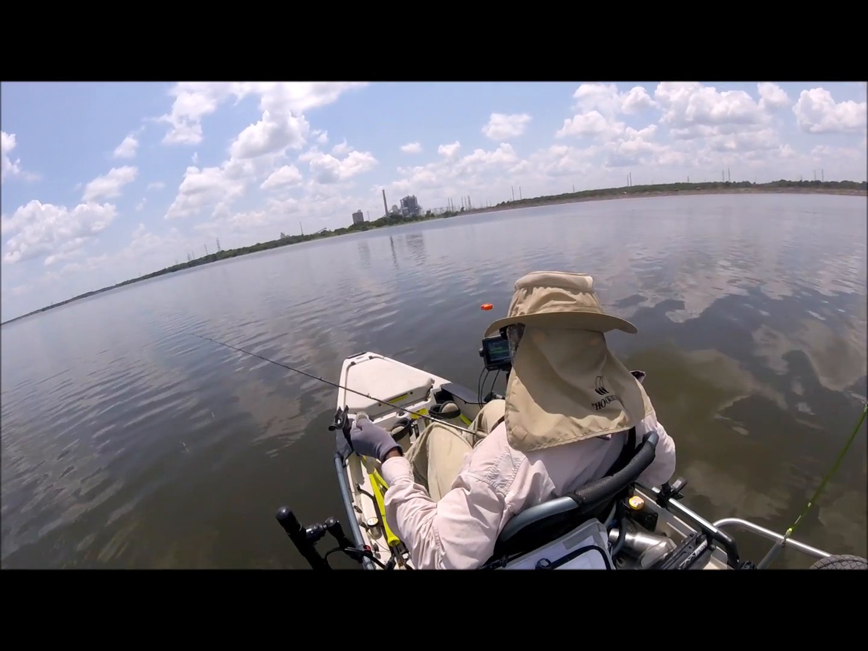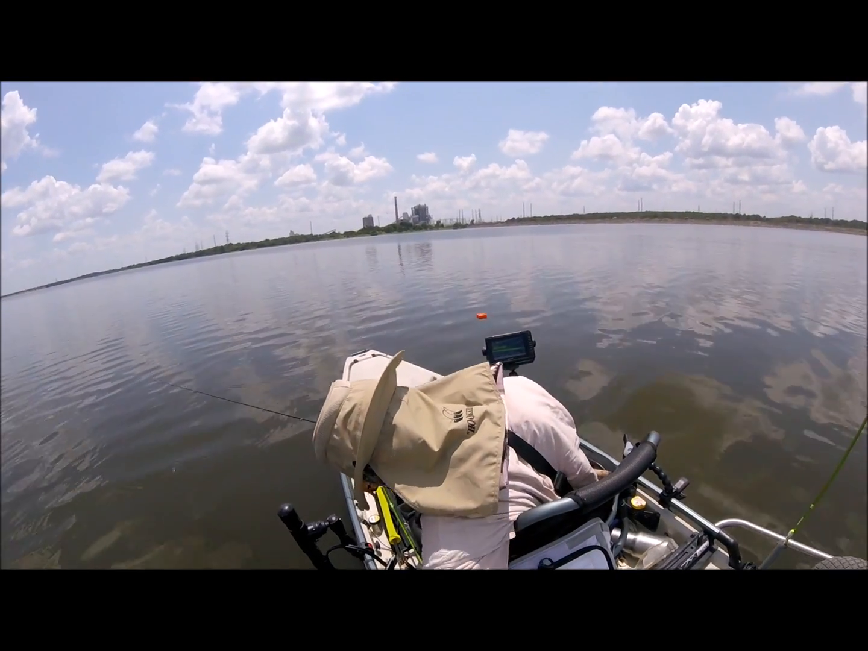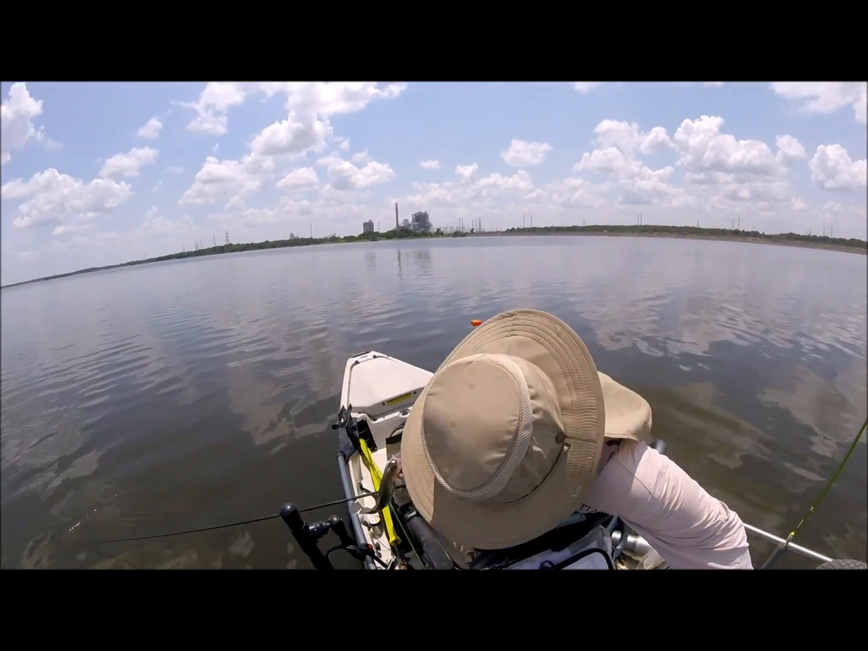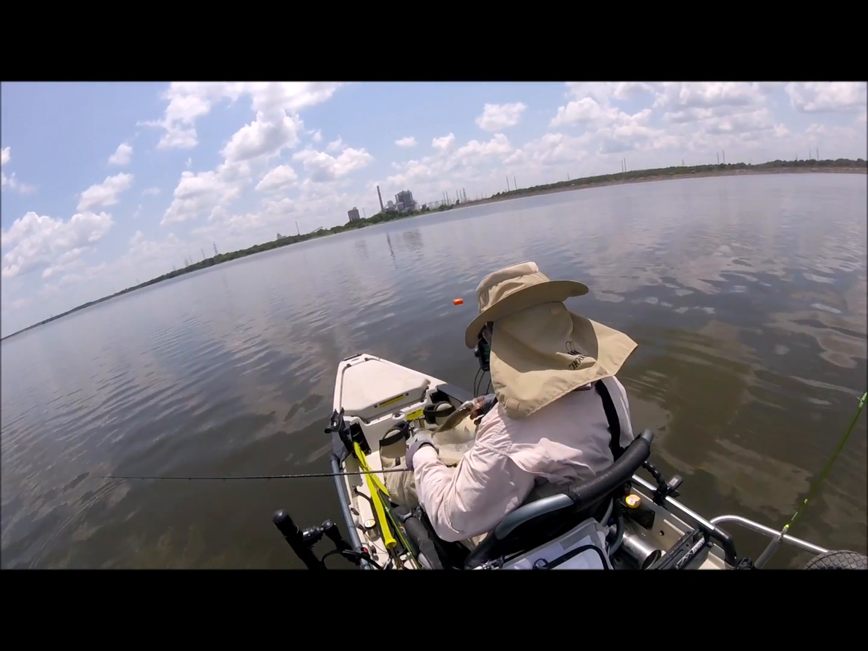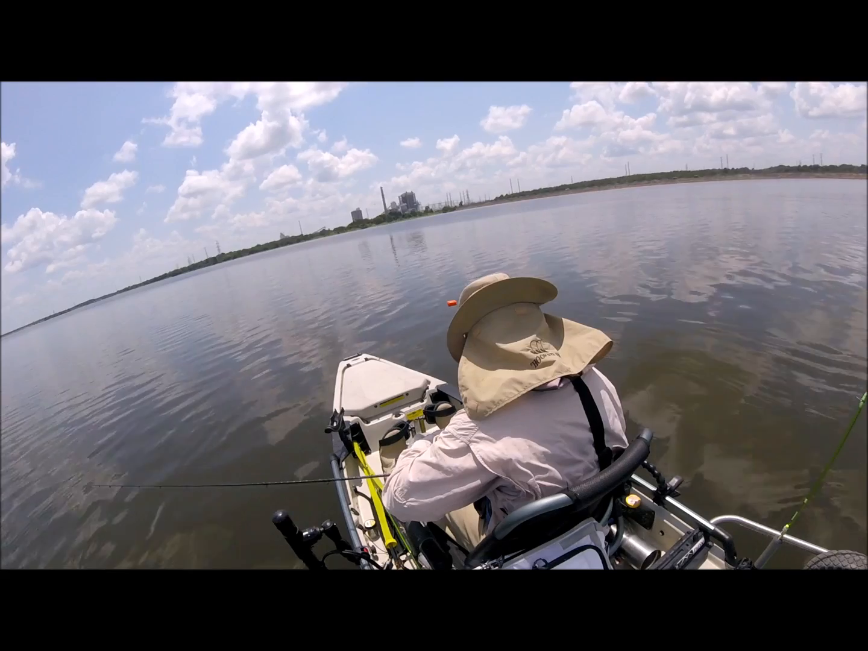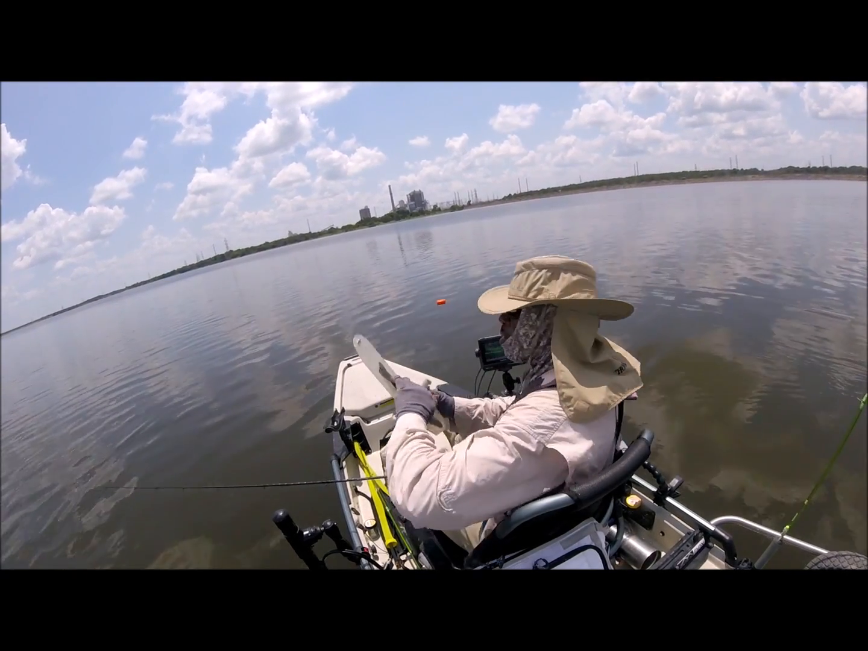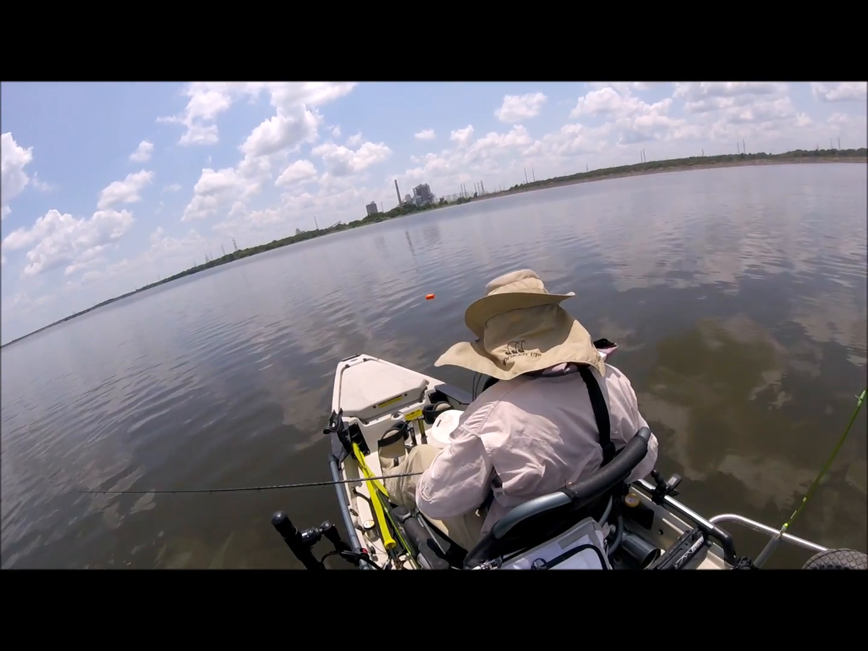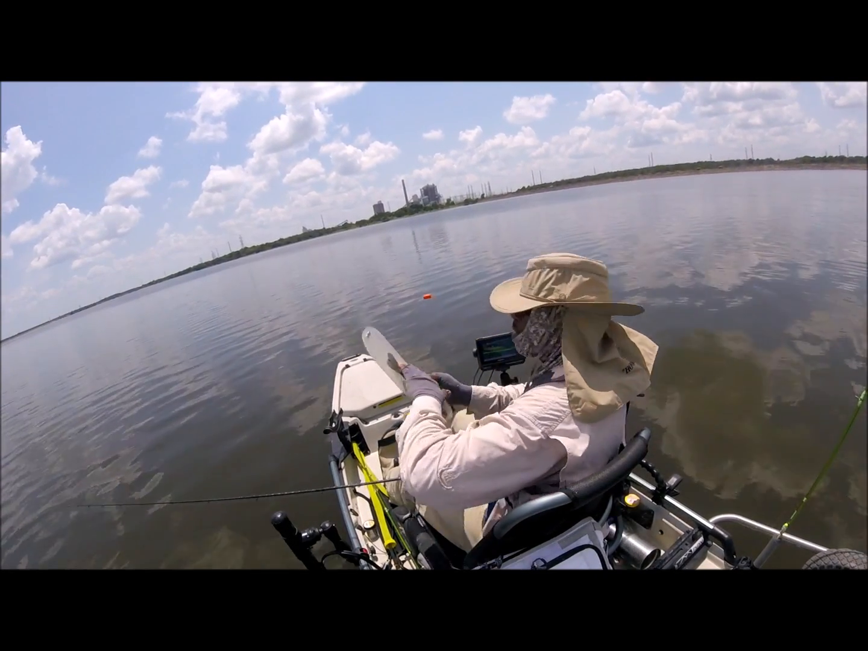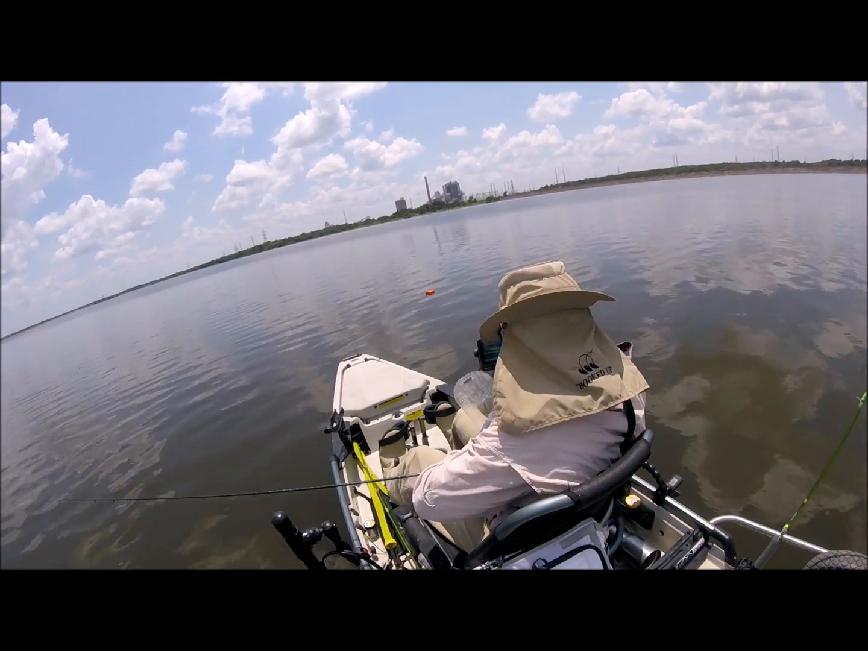Gotta measure, it's crunch time. Don't want no keeper fish back. Keeper. Pass that black line right on time.